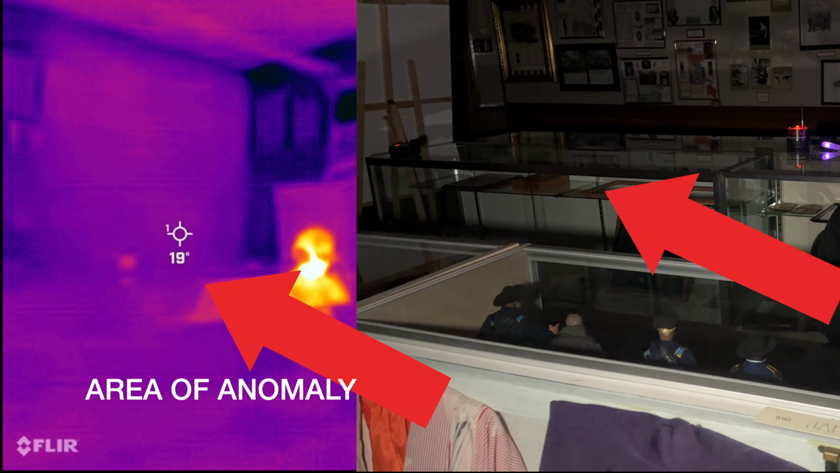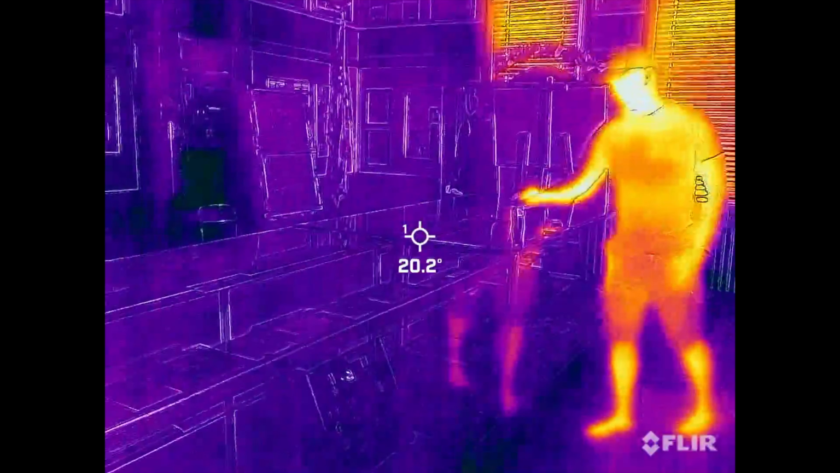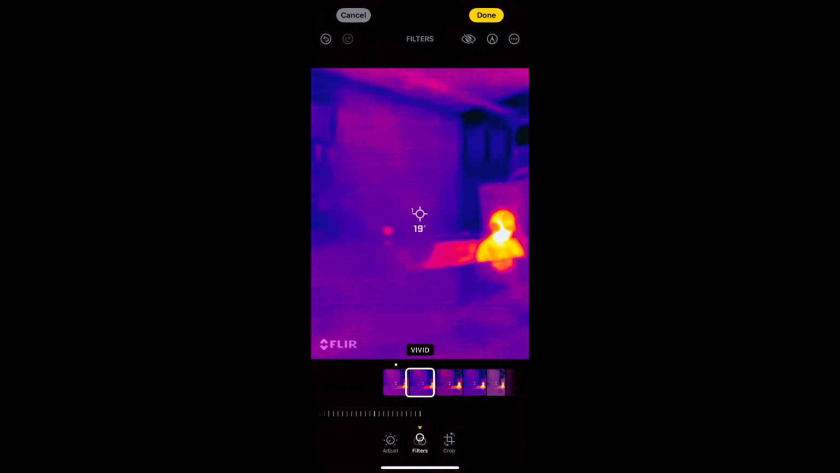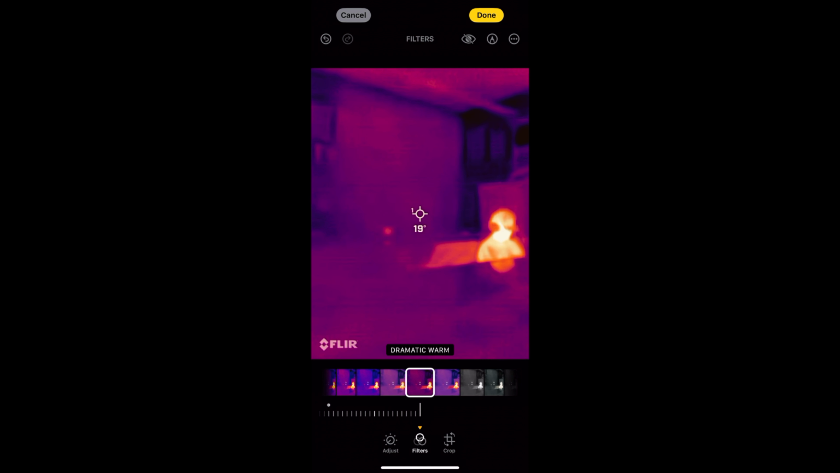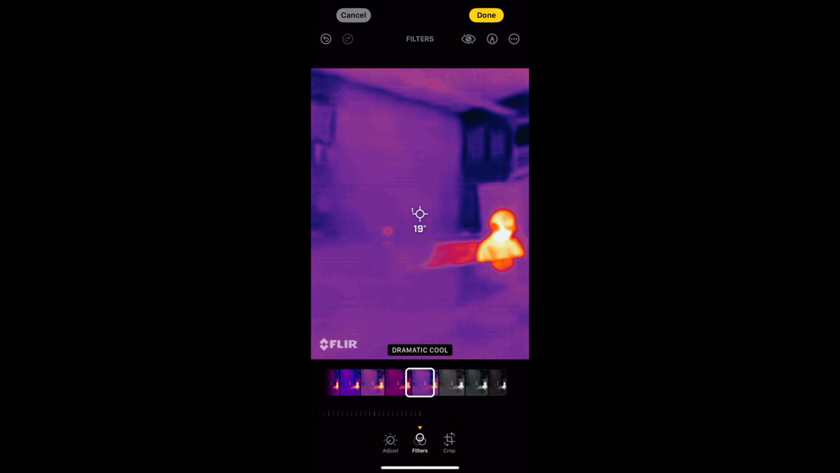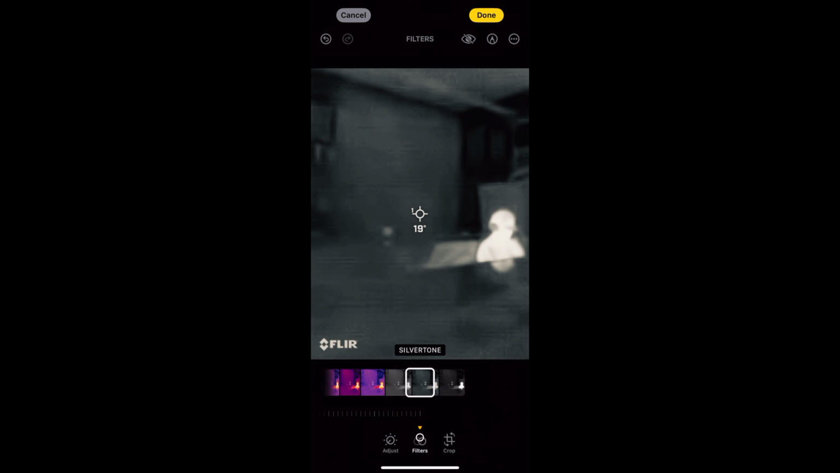We've certainly gone to great lengths to try to debunk this, and we want to hear from you. What do you think this dark anomaly is? Take a look at this original photo as I flip through filters on my iPhone. I can assure you the original photo has not been doctored in any way, but some of these filters truly show the dense and dark nature of this incredible anomaly. We are convinced that this can't be explained by normal phenomena.